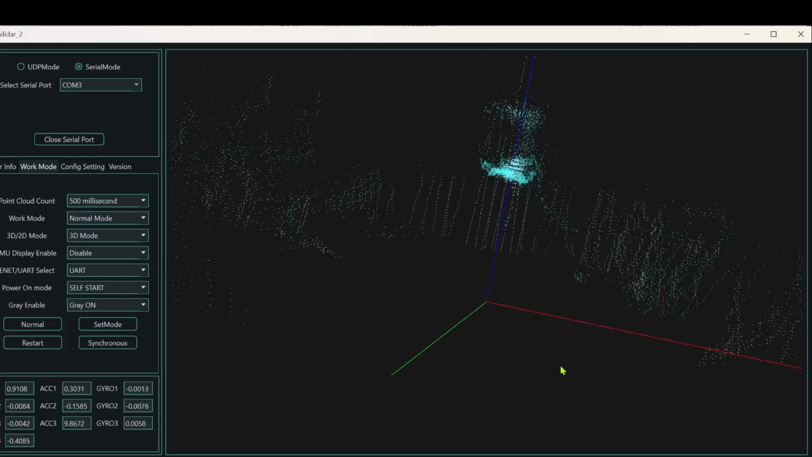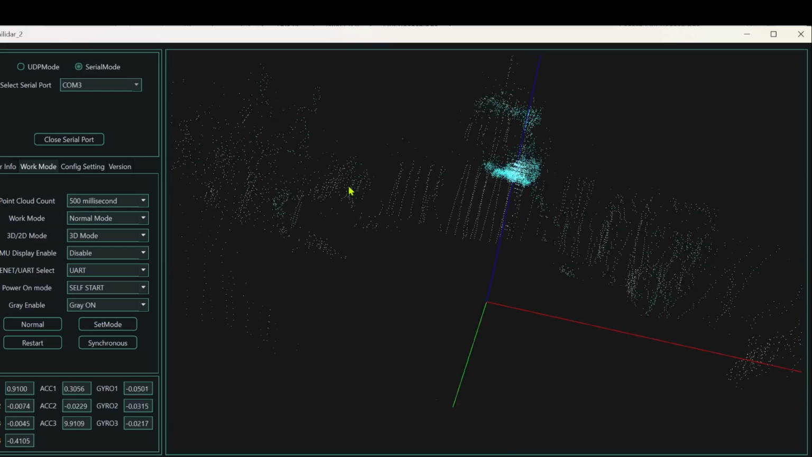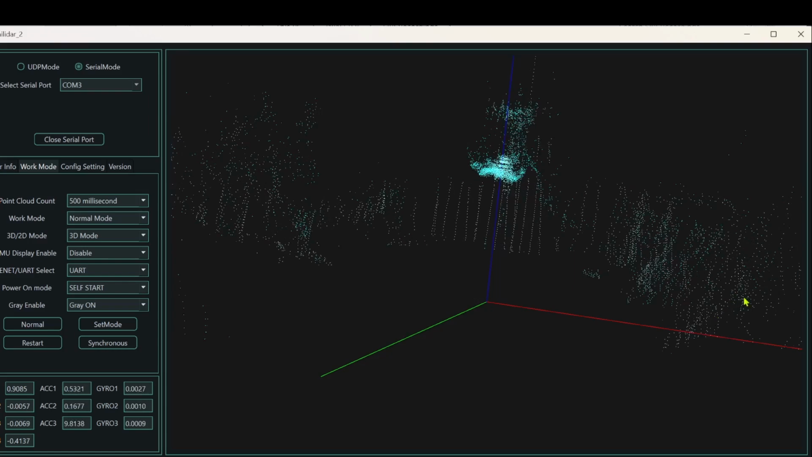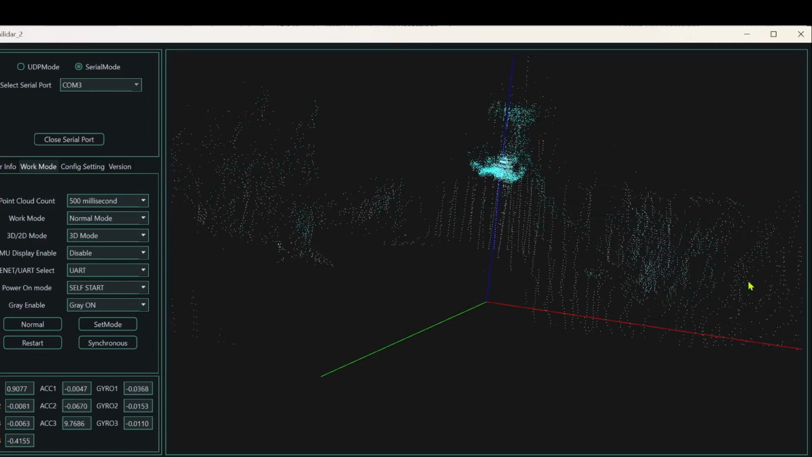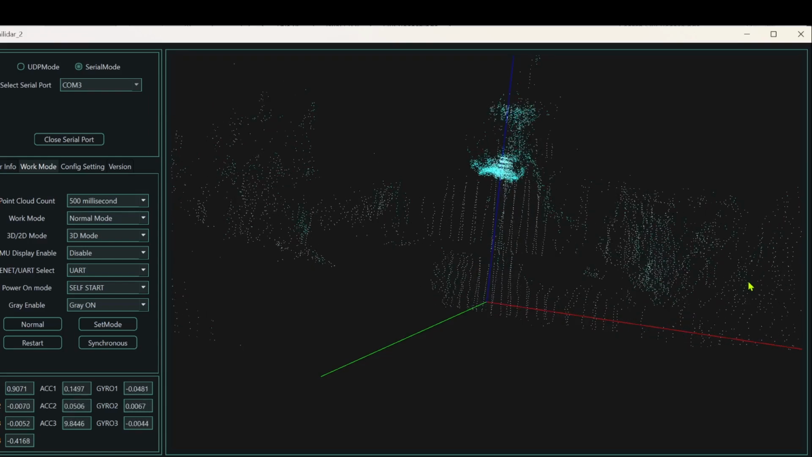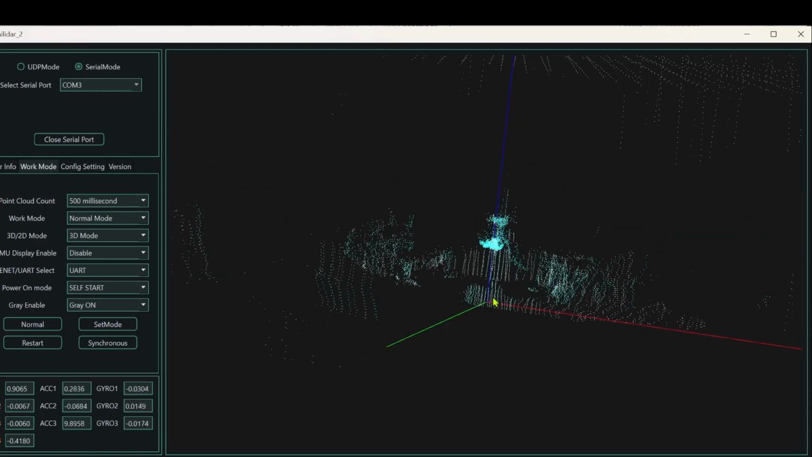So here, I'm focused in very closely. The sensor is just sitting on a table right here. I think that this is me right here. Yeah, see this right here? This is my hand that I'm putting out to the side of the sensor. So what I'm going to now do is zoom out, and you'll see the full room.